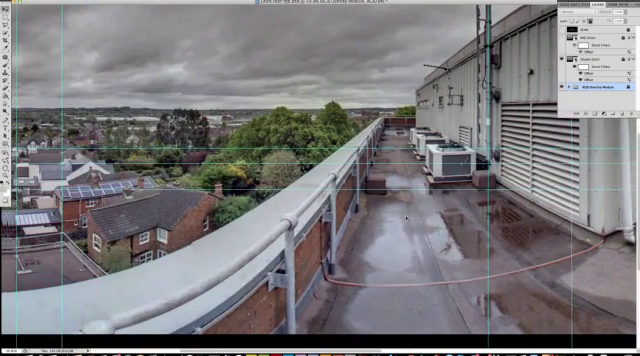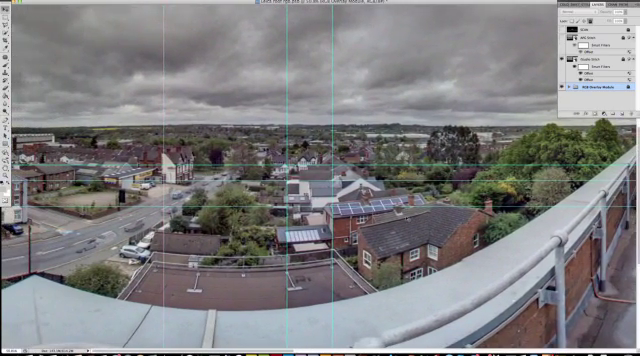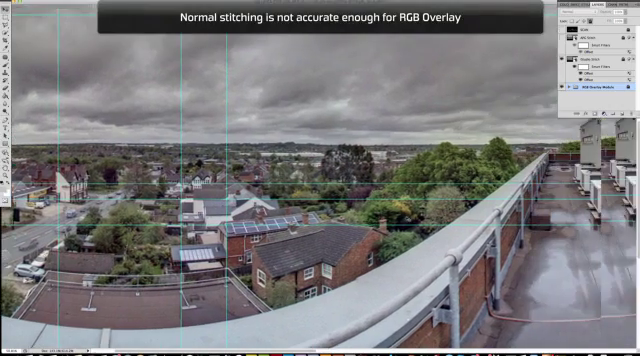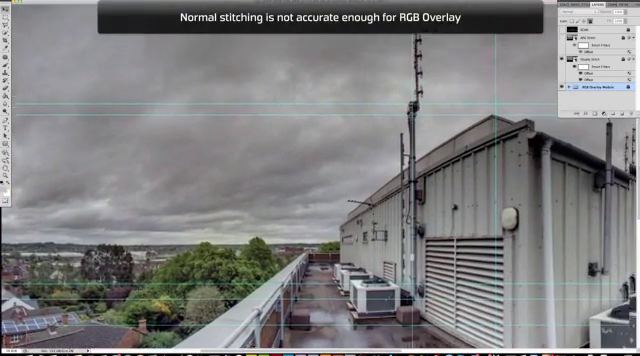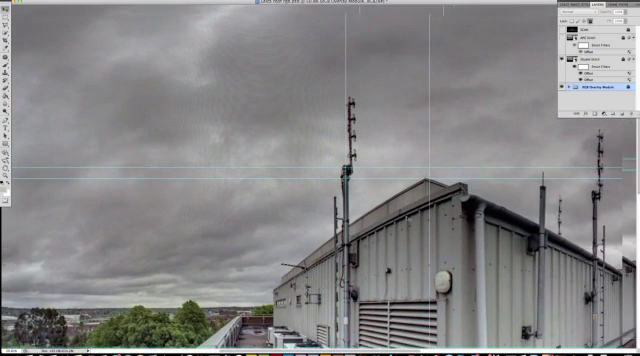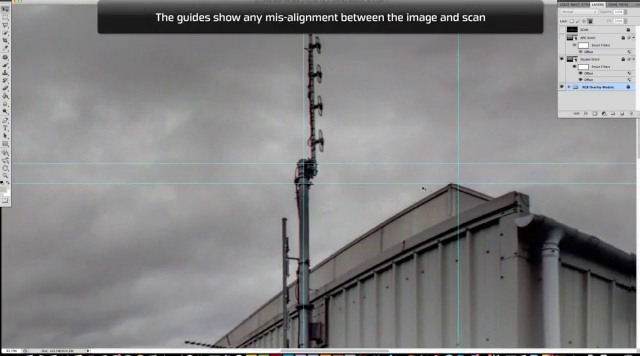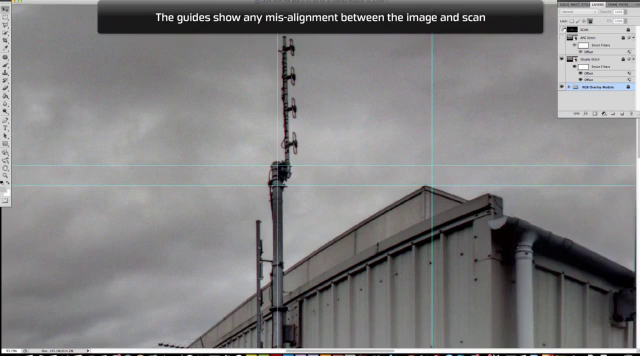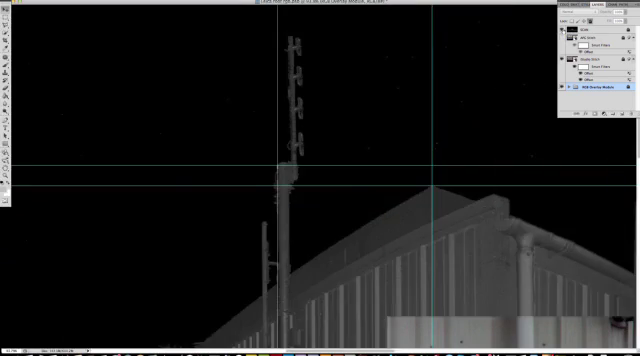The colour information is from the iSTAR, and the black and white information that you'll see is from the laser scanner. So what we're trying to do here is match the colour information to the scan data. Now, conventional stitching methods mean that the two normally do not match very well, and there's misalignment between the two.